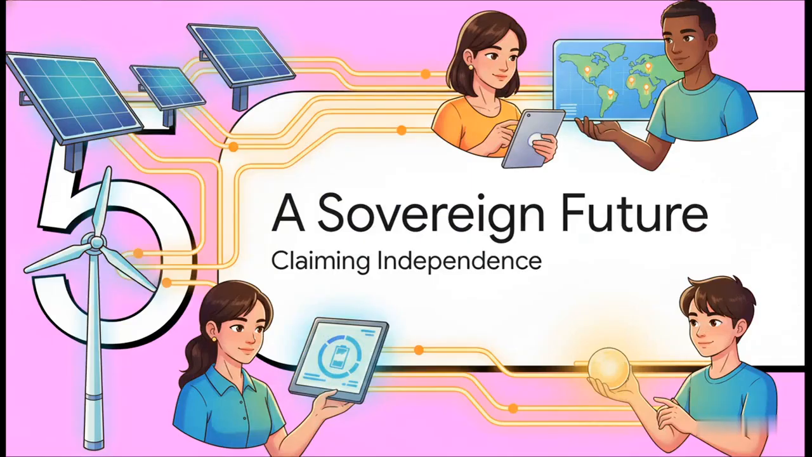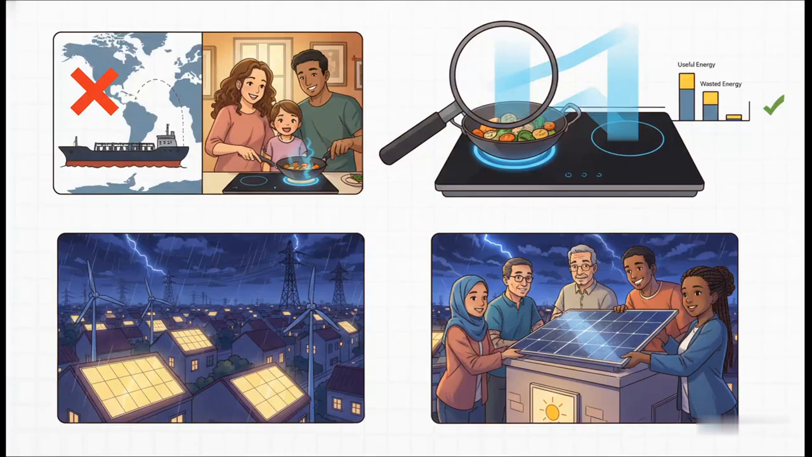So after all that, what does this all mean in the end? This isn't just about a new piece of technology in your kitchen. It's a fundamental move towards what you might call energy sovereignty. So here's the big takeaway. By moving away from that blue flame of imported gas and embracing electrification powered by local microgrids, we get four critical things. We finally break our dependency on these volatile choke points, we slash energy waste with far superior technology, we guarantee power reliability, and we build energy security right here, in our own communities.